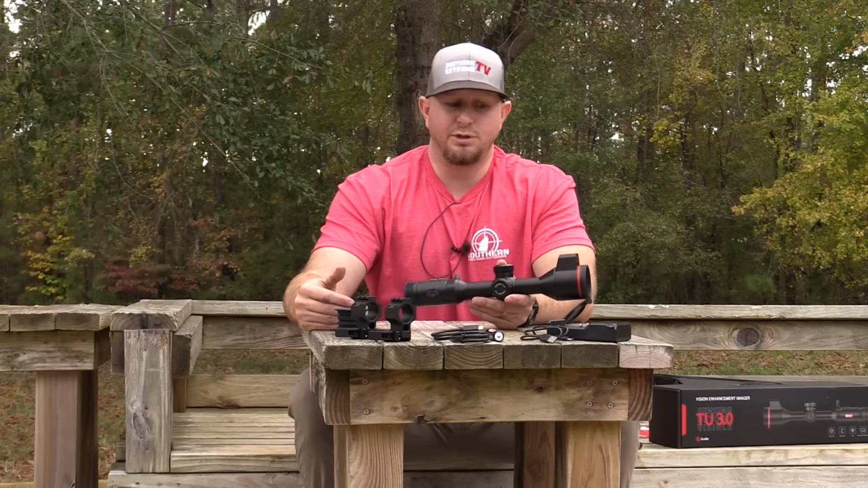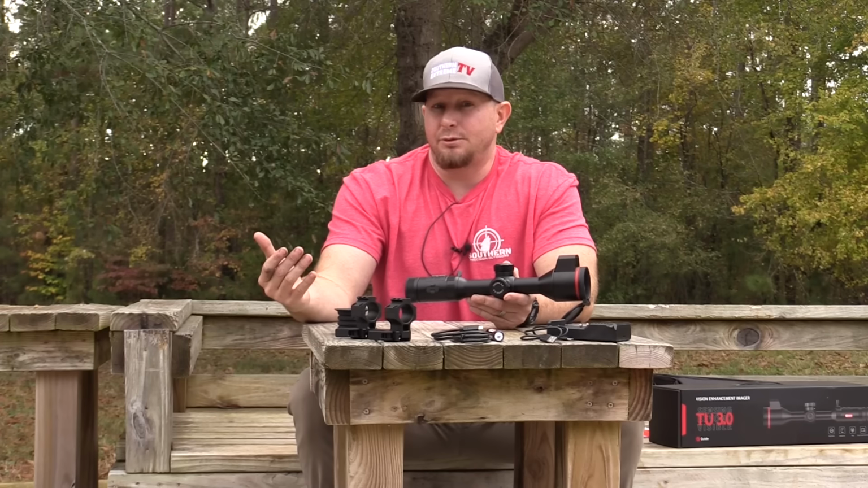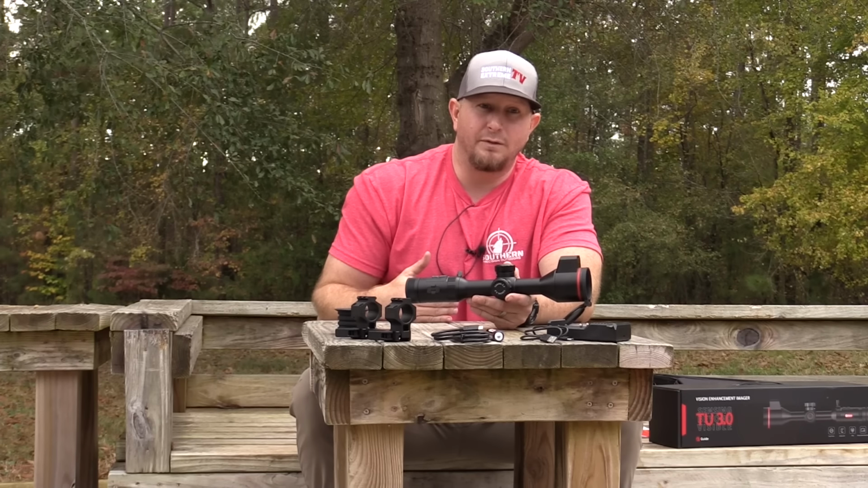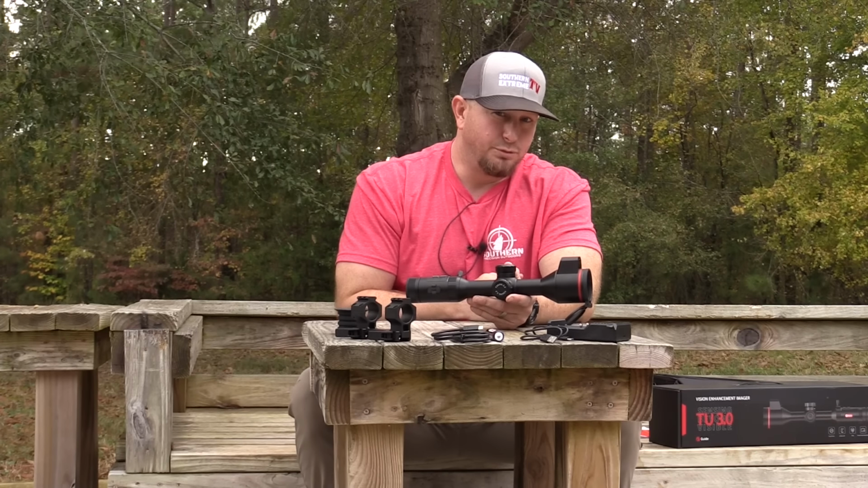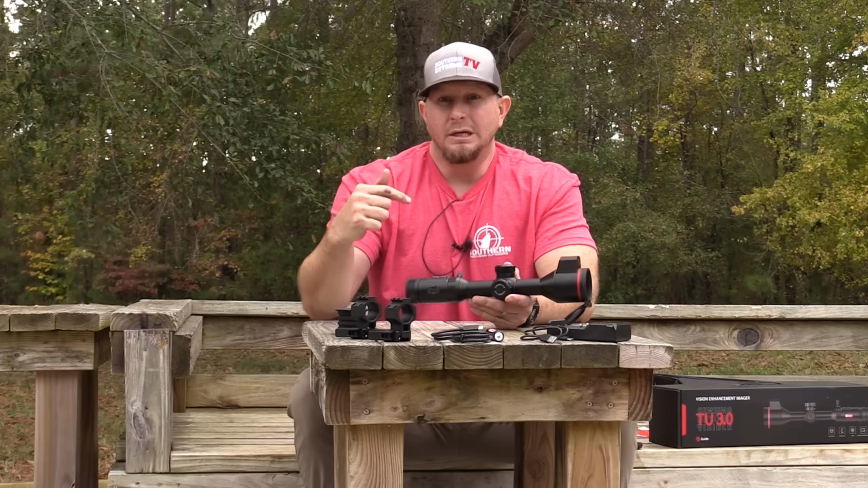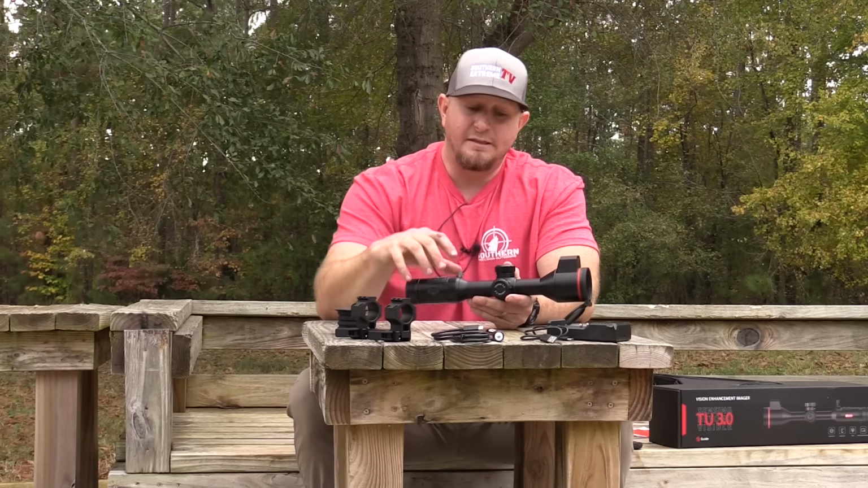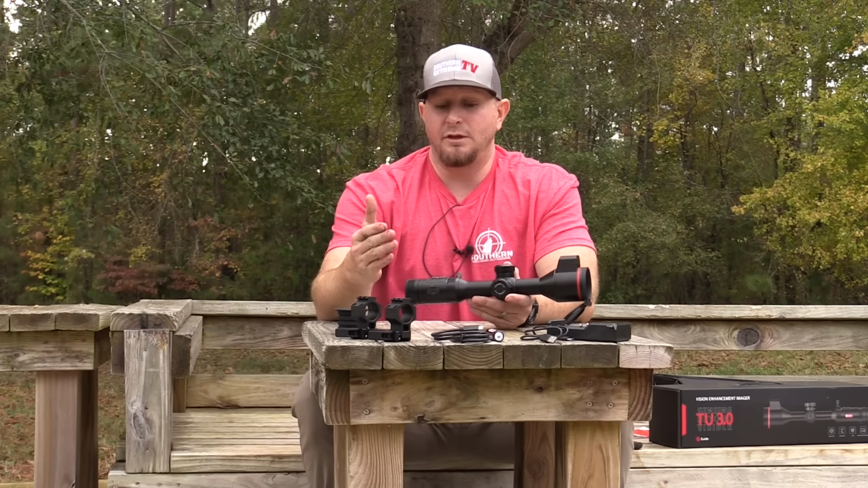It's a 384 resolution optic with a 35mm objective lens. Their price tag's coming in right at that $3,000 point. So you get an LRF, which you get here as well. You get a 3x base mag on the AGM, which you get here as well. But you get a 384 resolution on the AGM, and you get a 640 resolution here. To me, the 640 resolution over the 384 resolution is worth the extra $500. So I think that's where this optic is really going to compete,